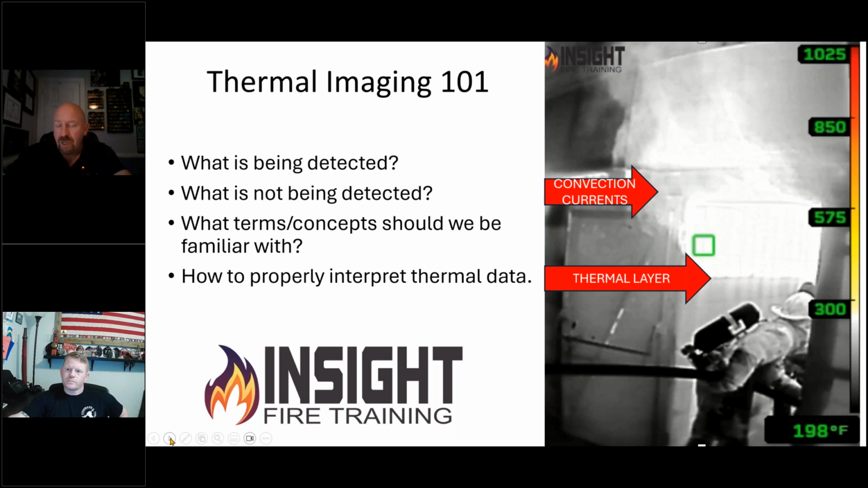For example, this is an example of a gray and white thermal layer that is extremely hot that's hitting these firefighters in the head. But because it's not colorized, firefighters are ignoring it. The absence of color is not the absence of heat. You're going to see a lot of absence of things that should concern you today that makes you realize there's more going on than meets the eye. It's my favorite quote from the Transformer movie.